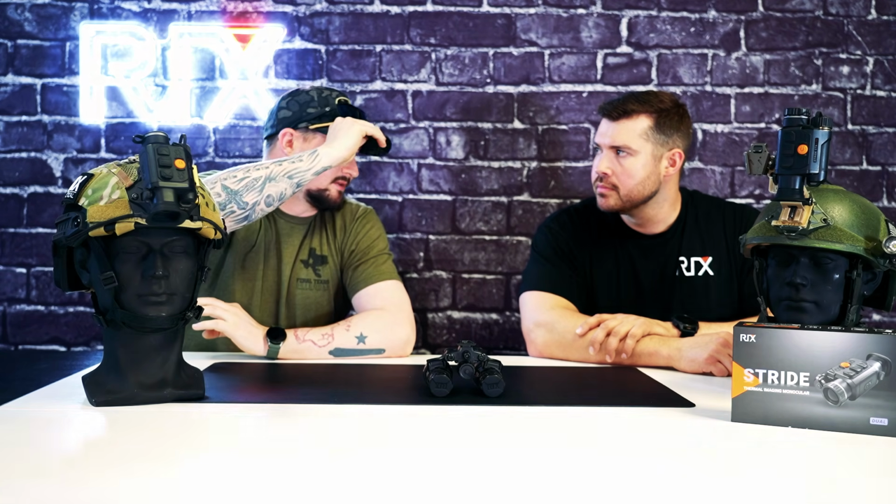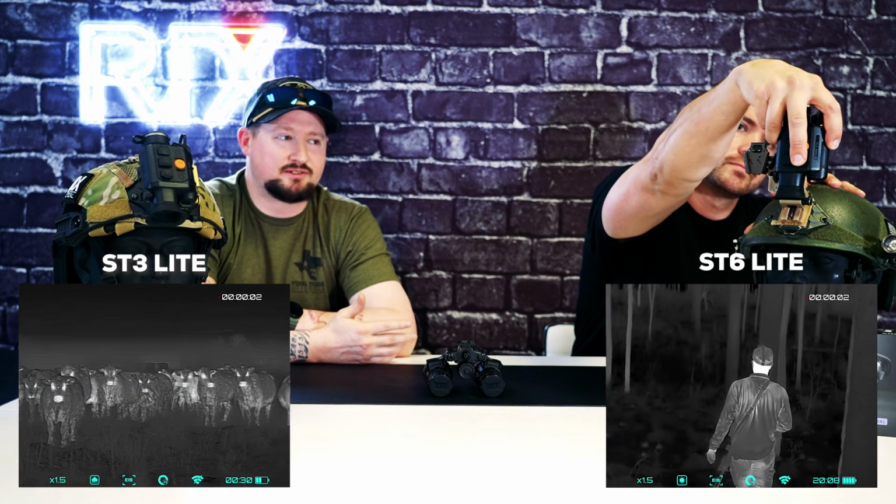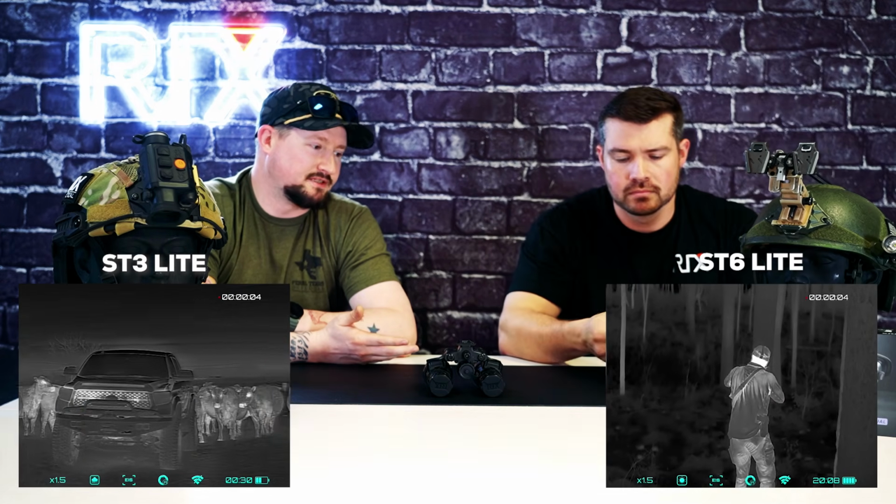That would be bad. So in my opinion, some of the things that I like about these Strides, number one is lightweight. I'm not going to be needing to run any kind of counterweight. It's not going to be some big giant piece of equipment that's weighing down the front of my head, causing, what's it called, when your helmet's pressed down on your forehead for a long time? You know what I mean? You get like a headache from the brim of the helmet. Yeah, you don't have to really worry about that with the Stride lights. They're super lightweight. They've got the 18650 battery system, so you can swap batteries super easy.